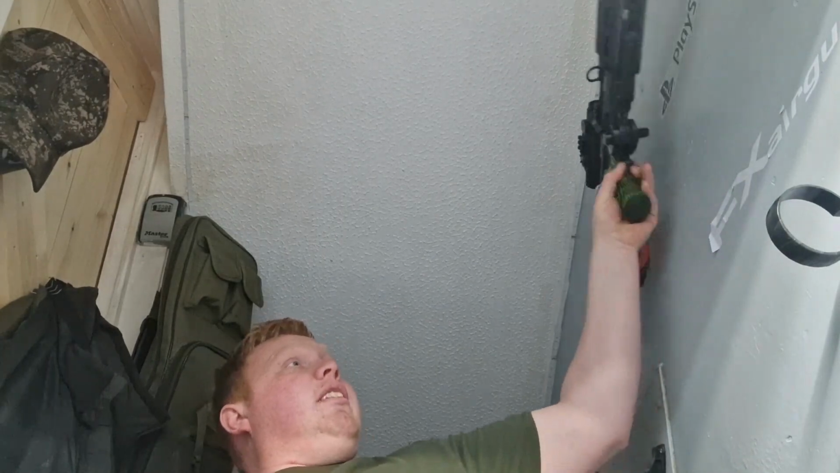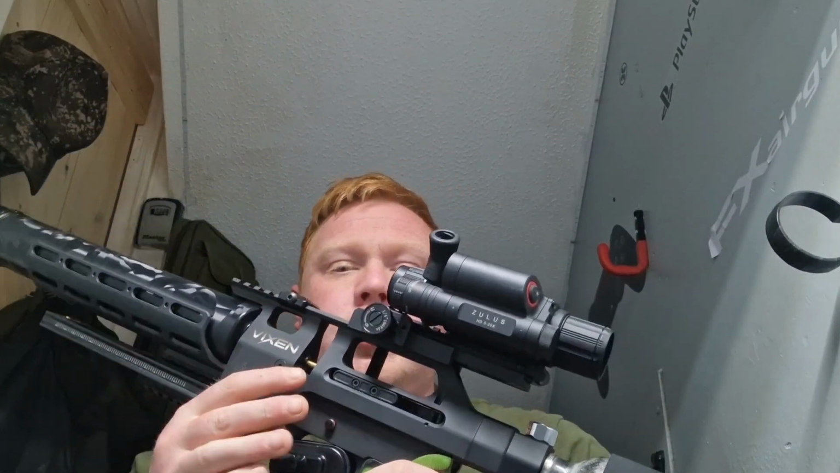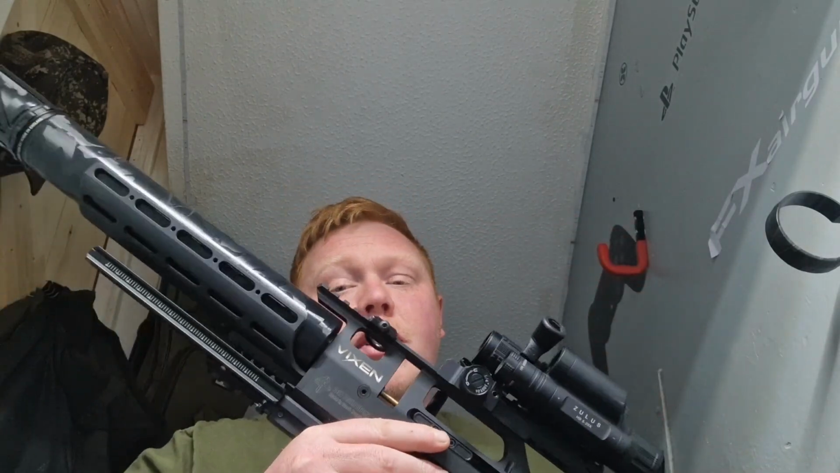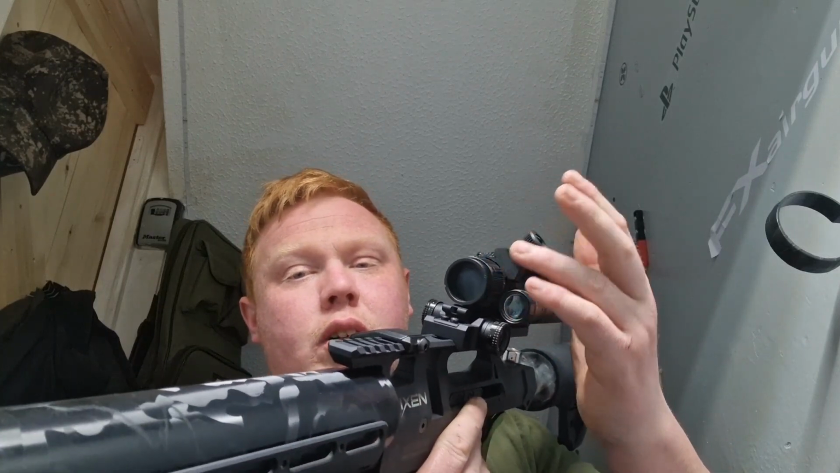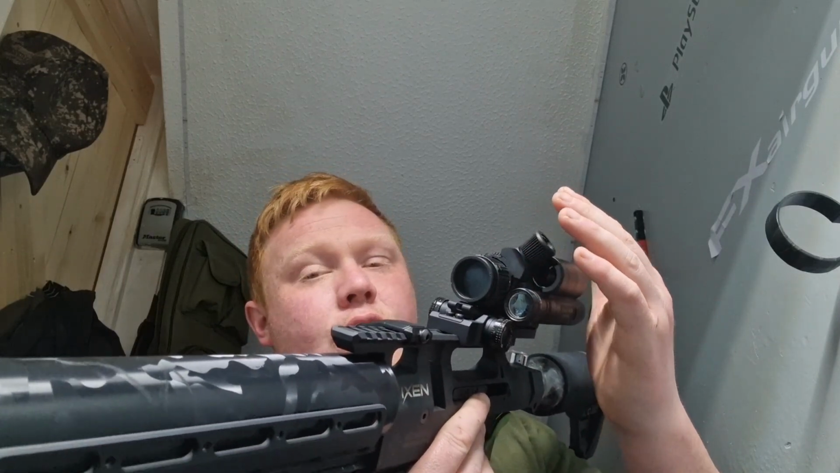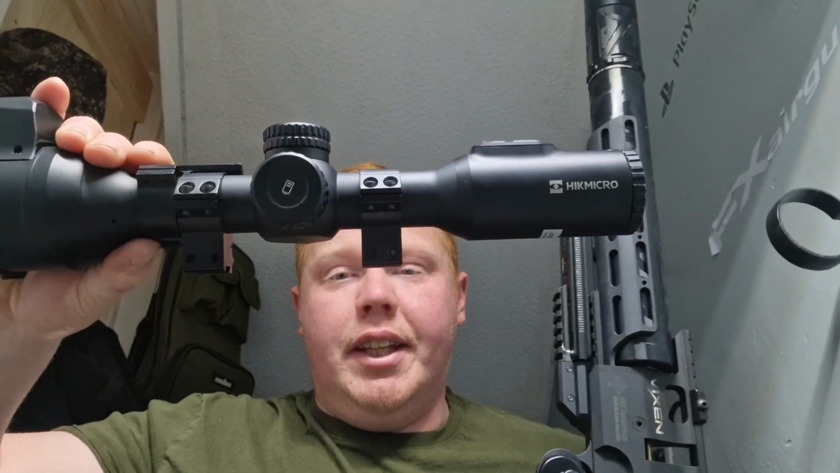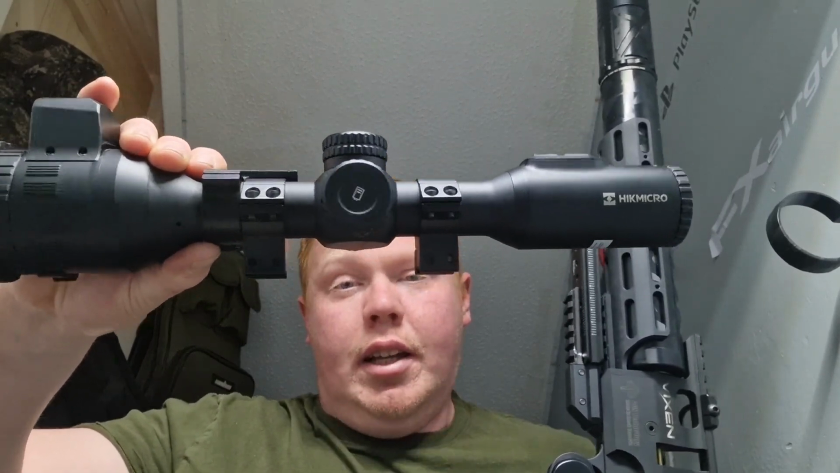The Zulus, get it behind me here, is sat on the Vixen. Nice compact gun, nice compact scope, does everything the Alpex does. But one thing I will say, guys, is this has got a lot smaller front lens. So low light gathering is not as good, in fact, nowhere near as good as this in low light. This blows anything else I've seen out of the water in low light.